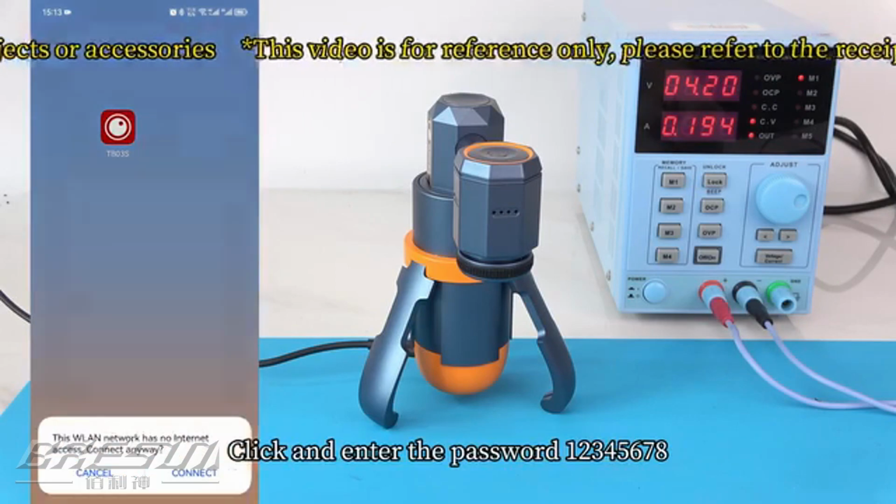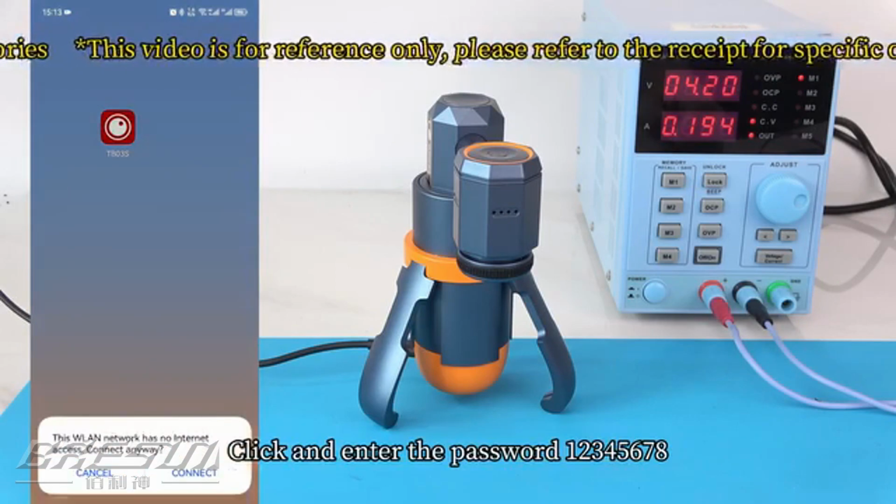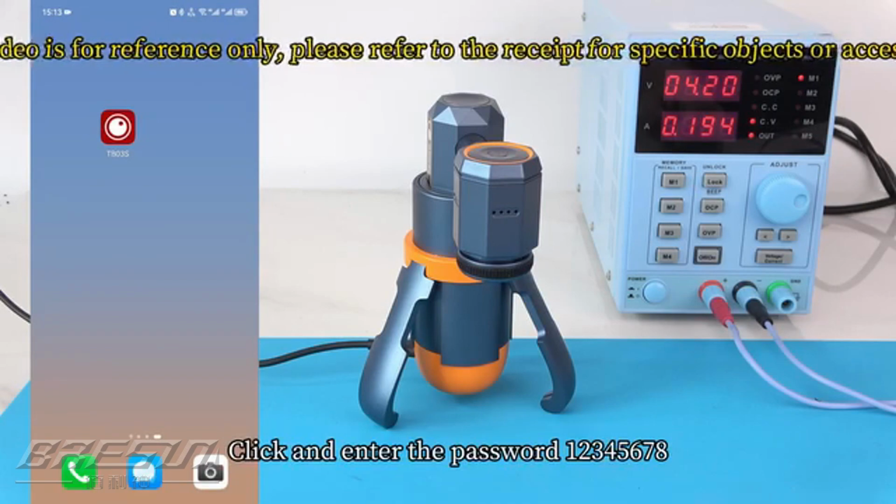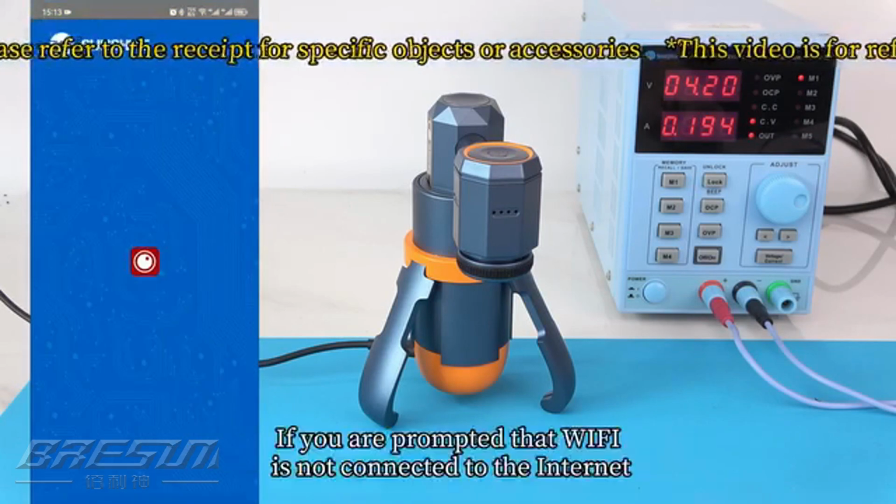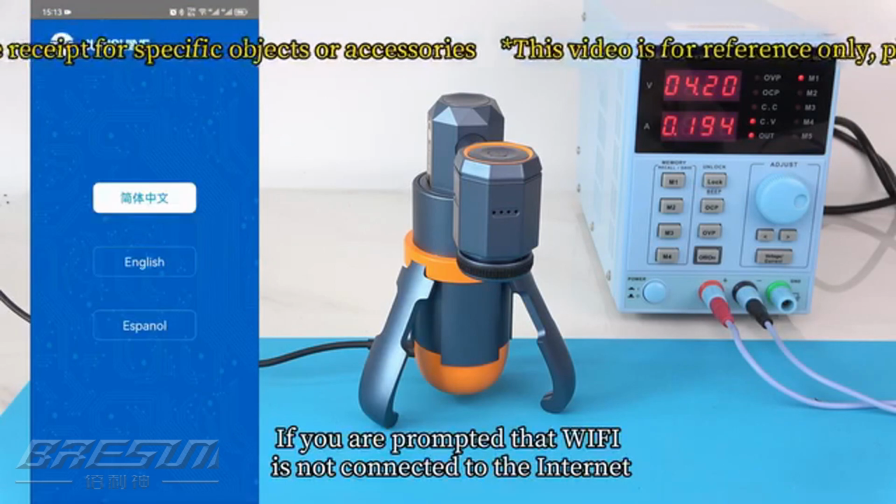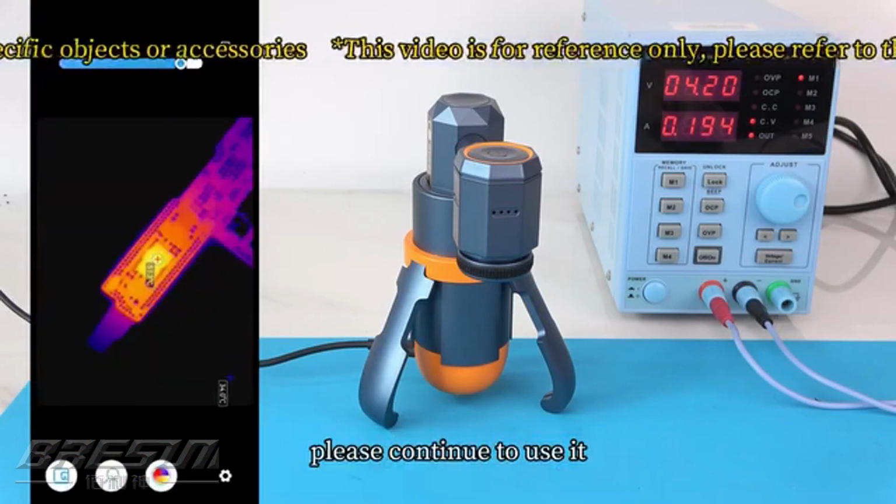Click and enter the password 12345678. The connection is successful. Return to the home page. If you are prompted that Wi-Fi is not connected to the internet, please continue to use it.